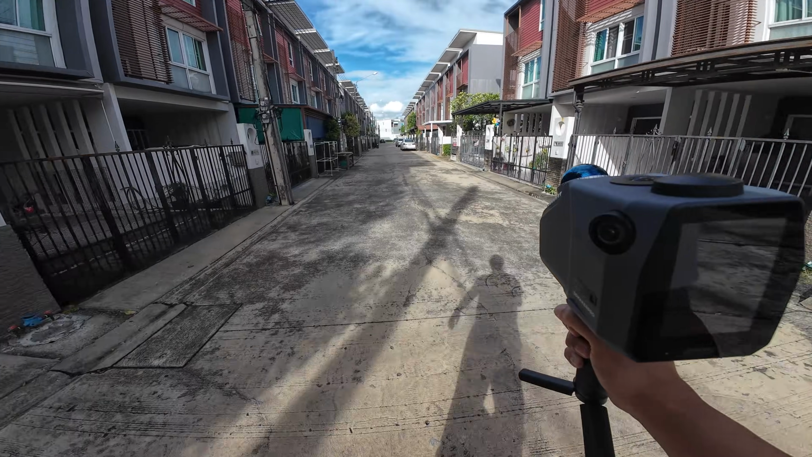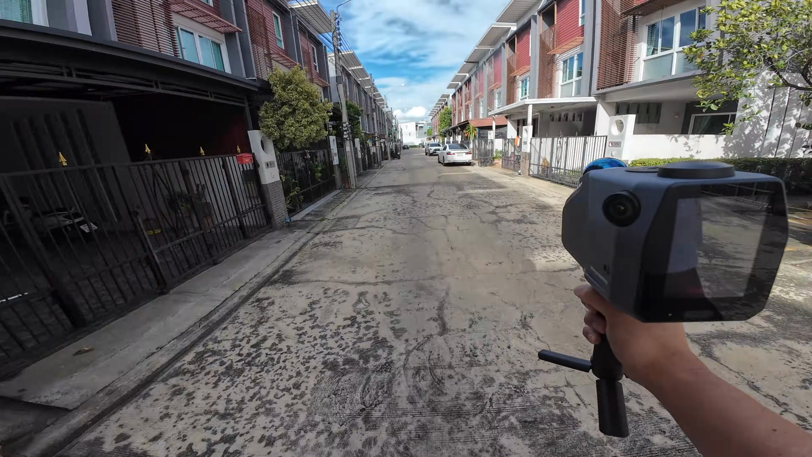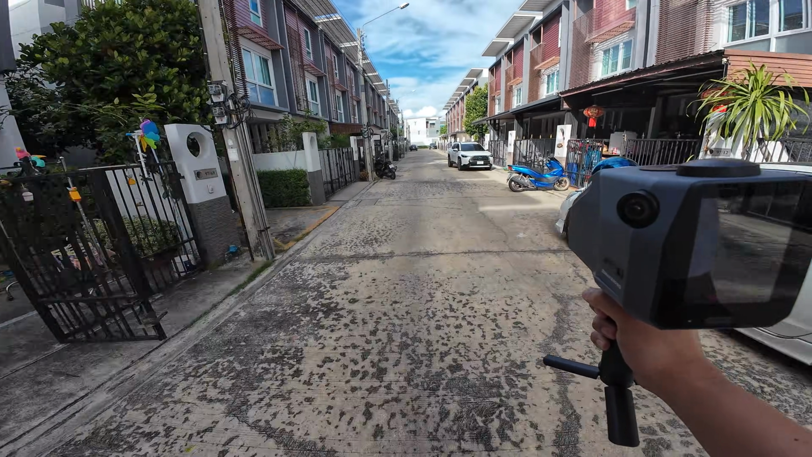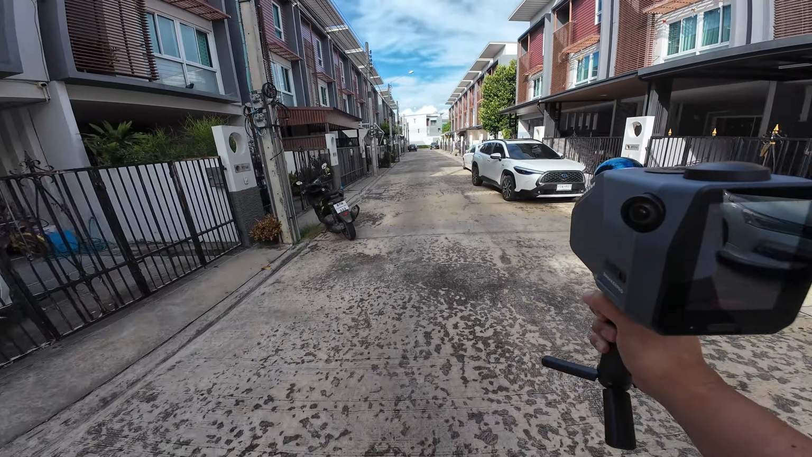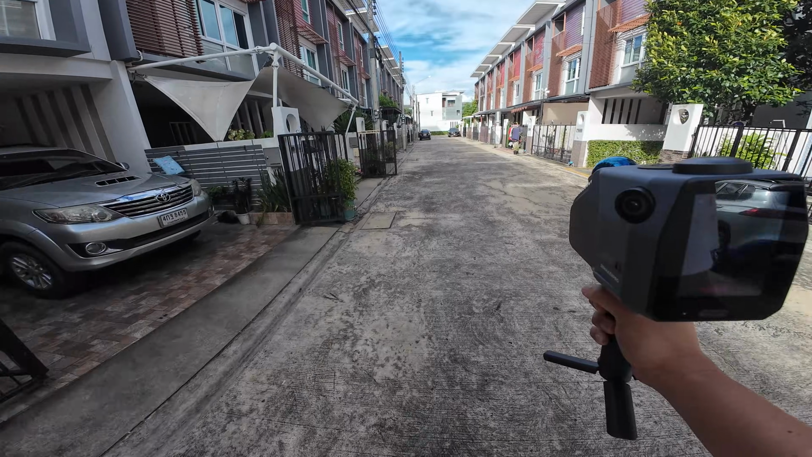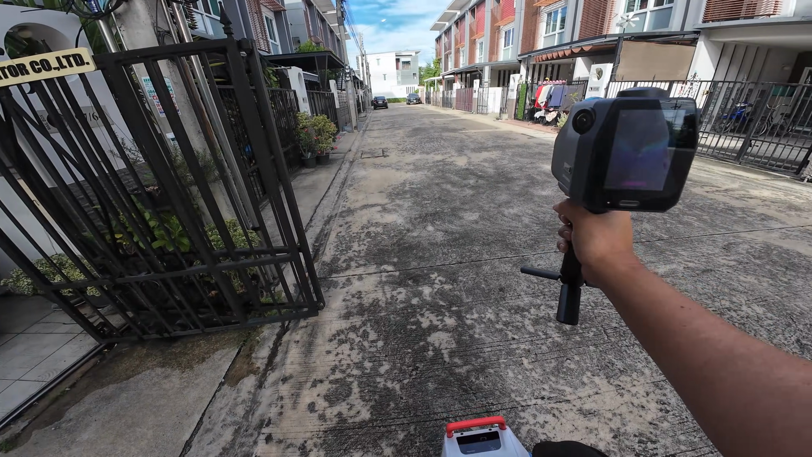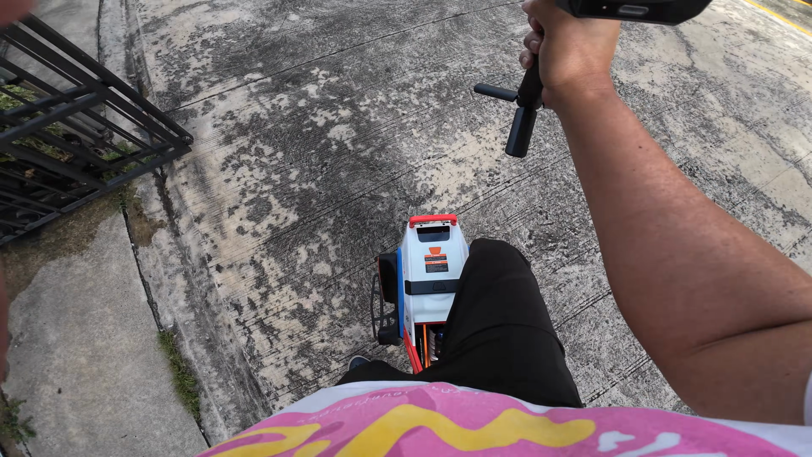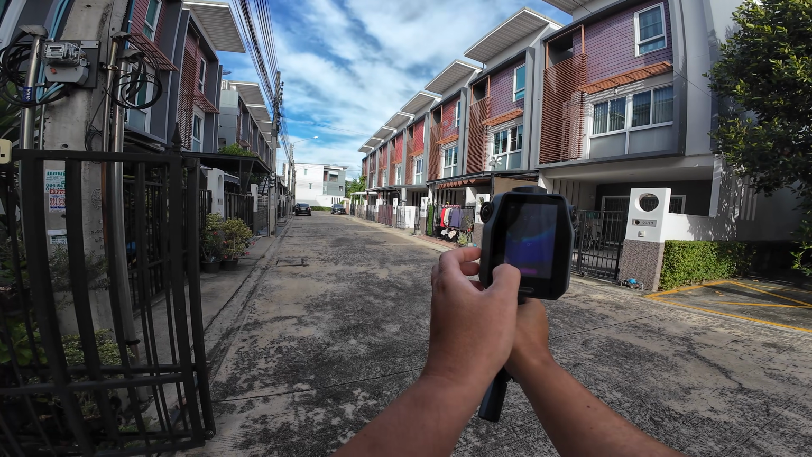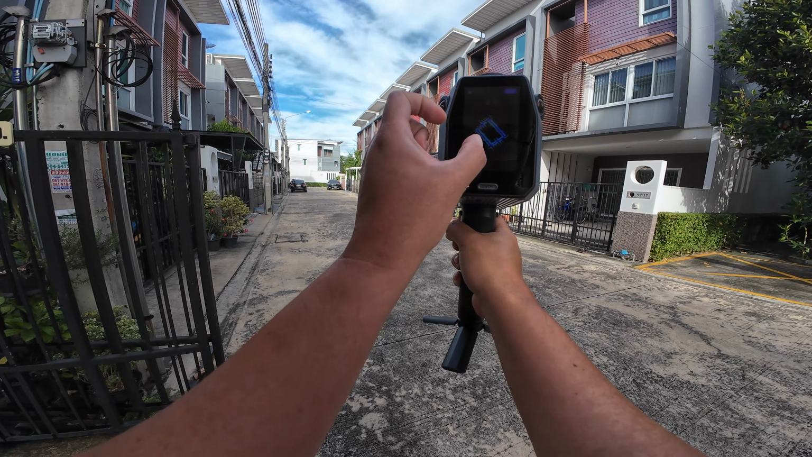So this loop is about 400 meters, and I believe that it's going to drift, so I can test the manual close loop function. I will try to stop as close to the starting point as possible. I believe it's about here. It's 2 minutes, and I think it works.